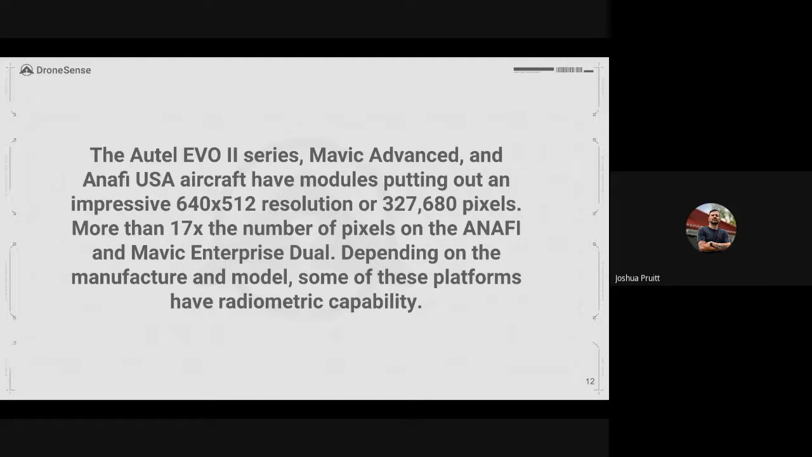And when we start talking about the Evo 2 series, there are some Evo 2 series aircraft that are radiometric, and then there's some that are not. I believe, and anyone on this call can correct me if I'm wrong, but I believe the 640T is actually a radiometric version of the Evo 2. So again, just something to consider if you guys are looking at purchasing additional hardware or trying to better understand.